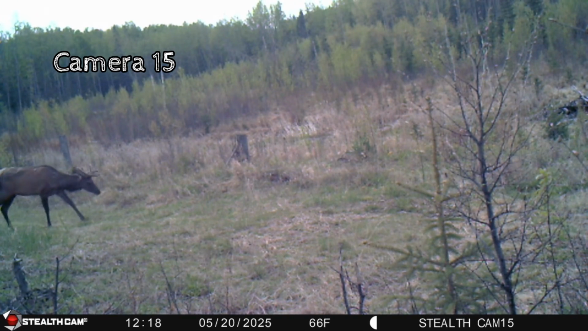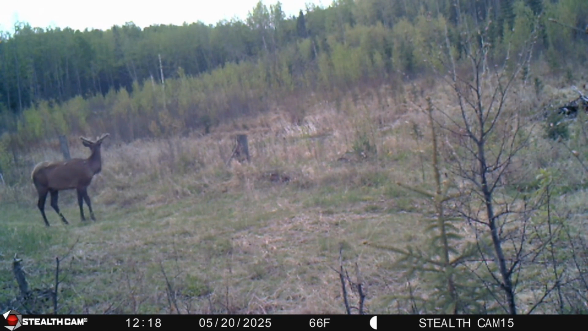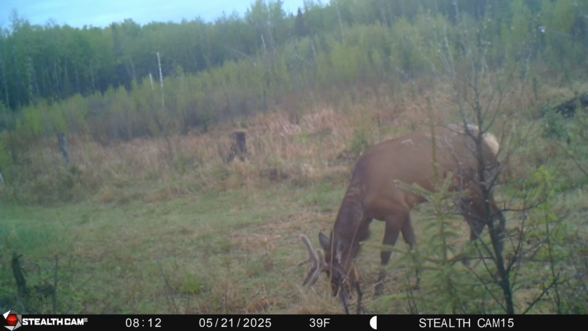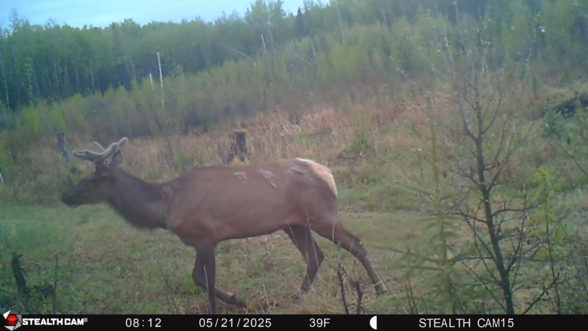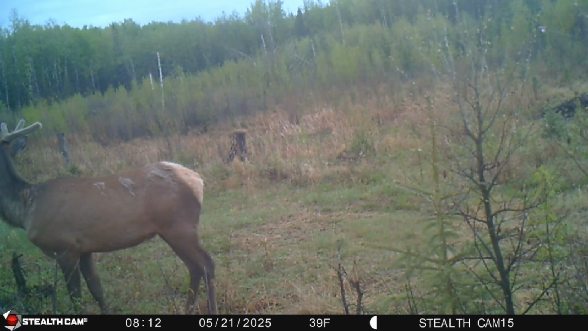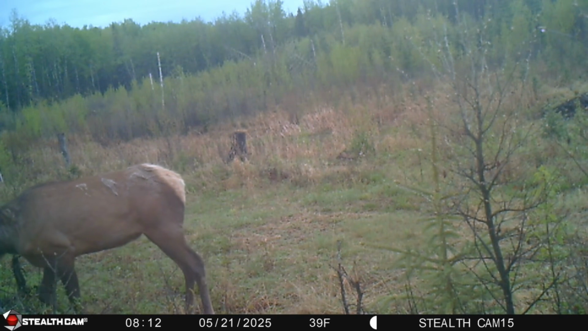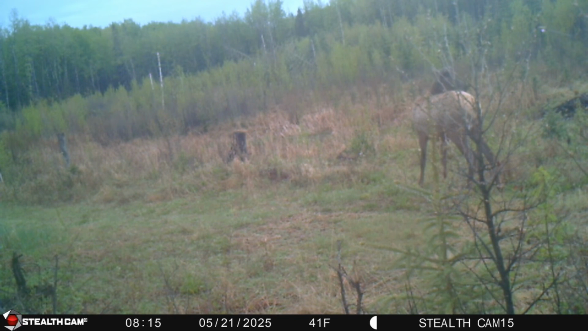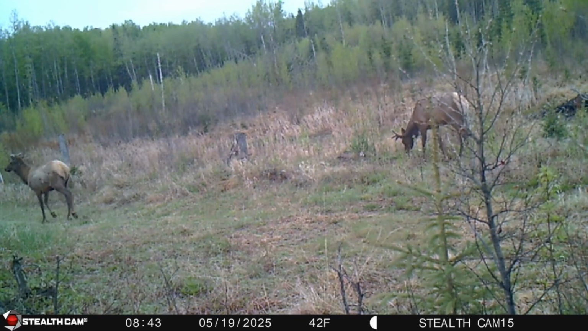Now this is Elk Central. This particular camera, this area where I have this camera, every summer from June on through into September, the elk are in here feeding all the time. Which means in crossbow season, I'm going to be out there. Love to put an arrow through one of these guys. May 21. This is May 19.